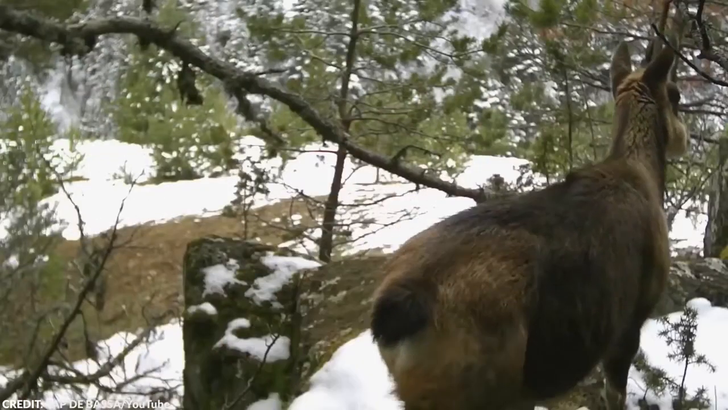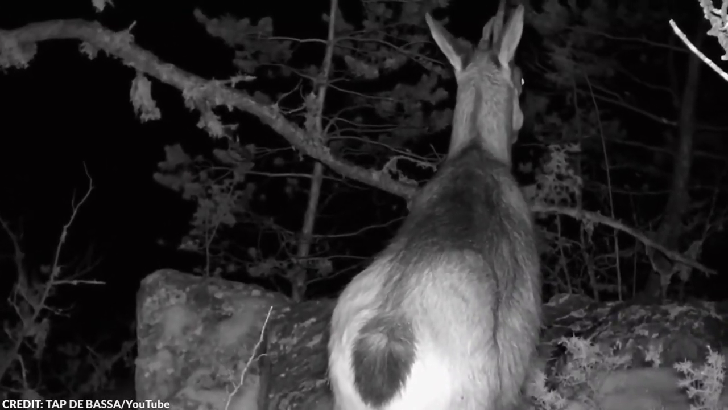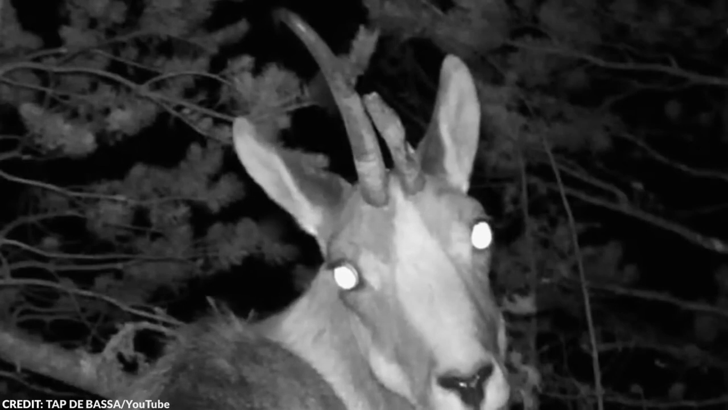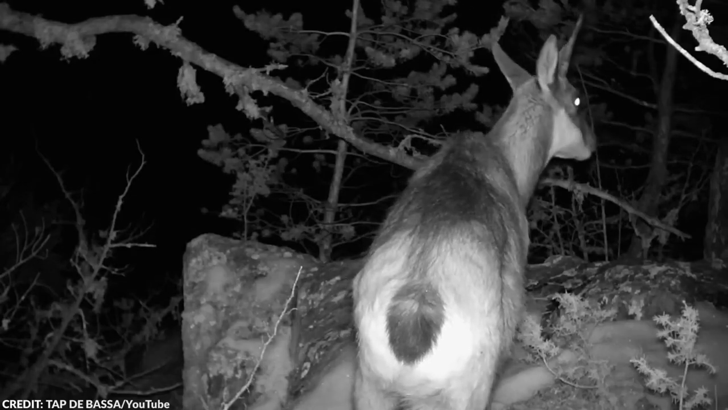Now, could this be footage of an actual unicorn? It sure seems to be a 4-legged animal that looks like a horse with 1 horn on top of its head. When it looks back toward the direction of the camera, though, we can see that it actually has 2 horns, but one just looks a lot shorter than the other. It turns out that this animal is called the chamois.